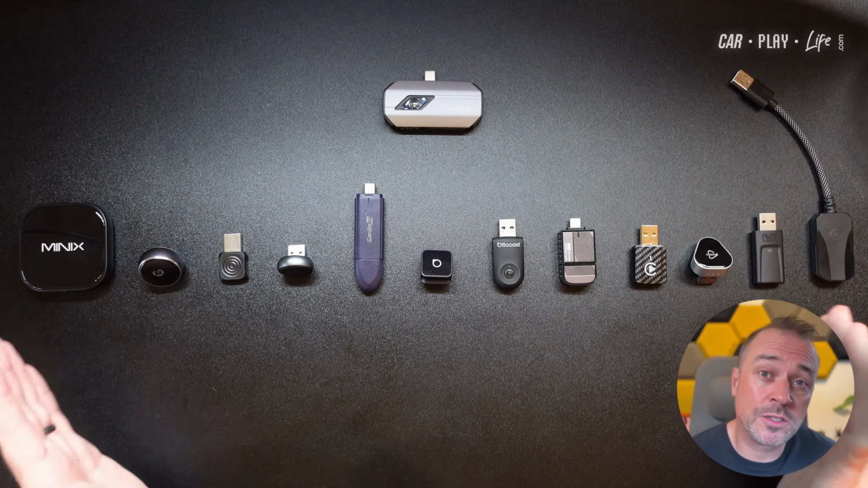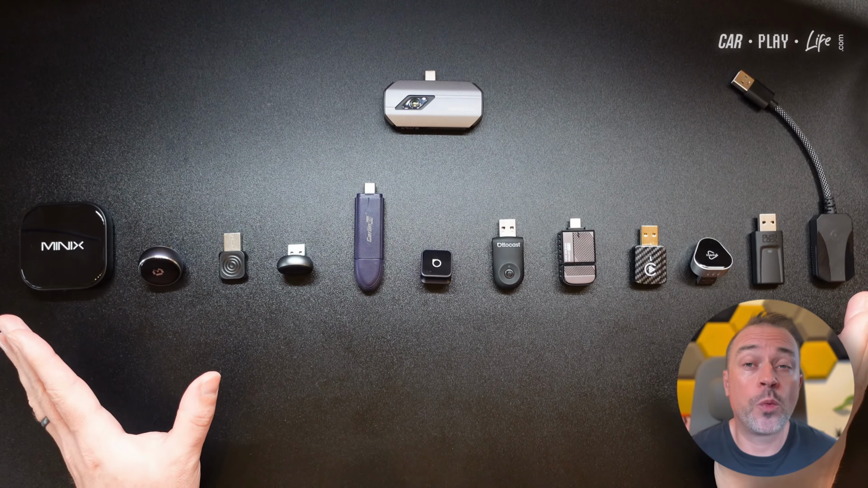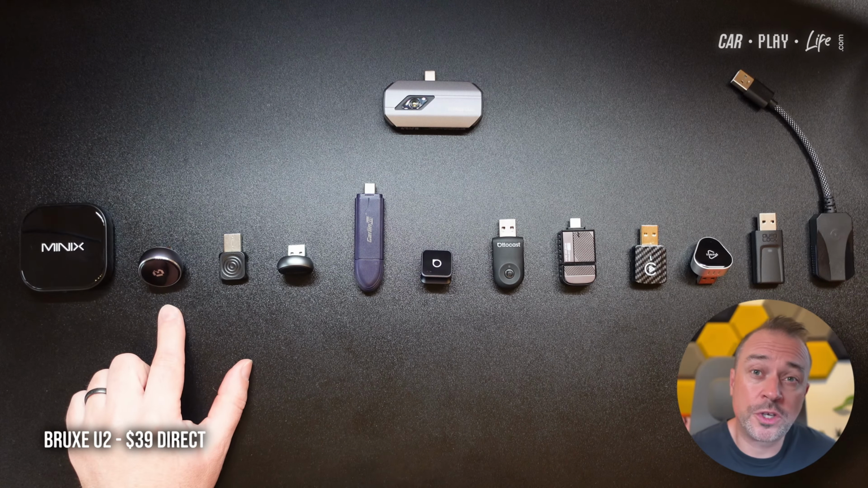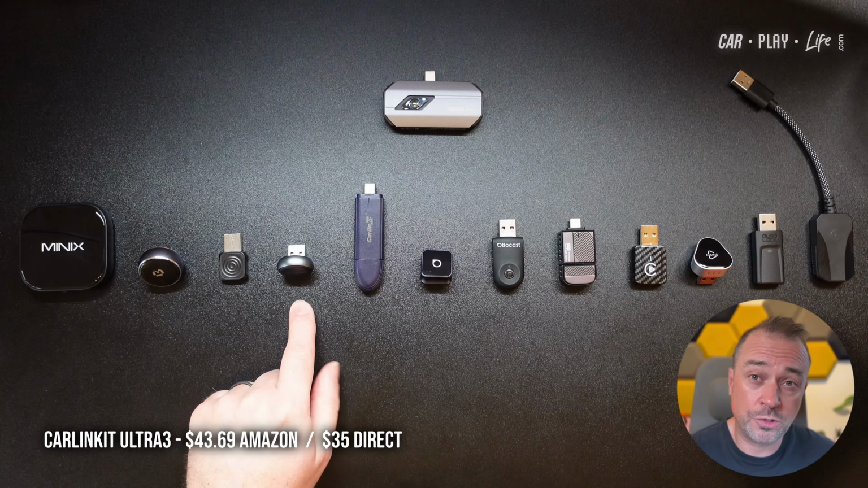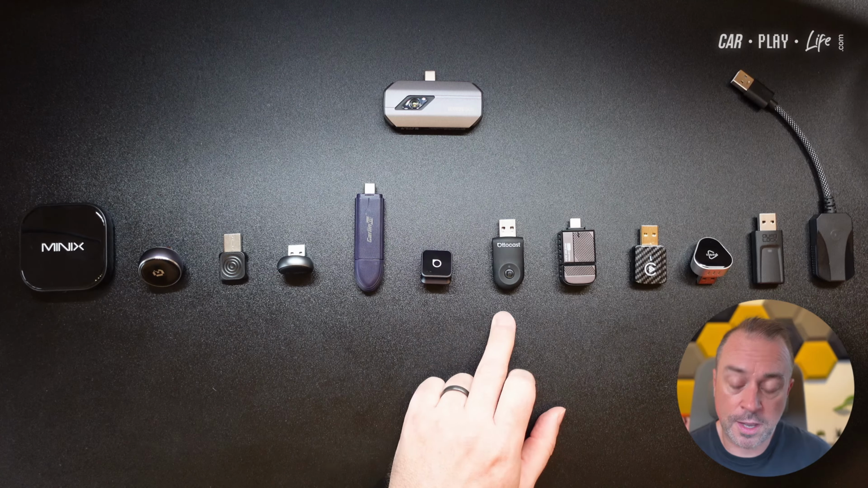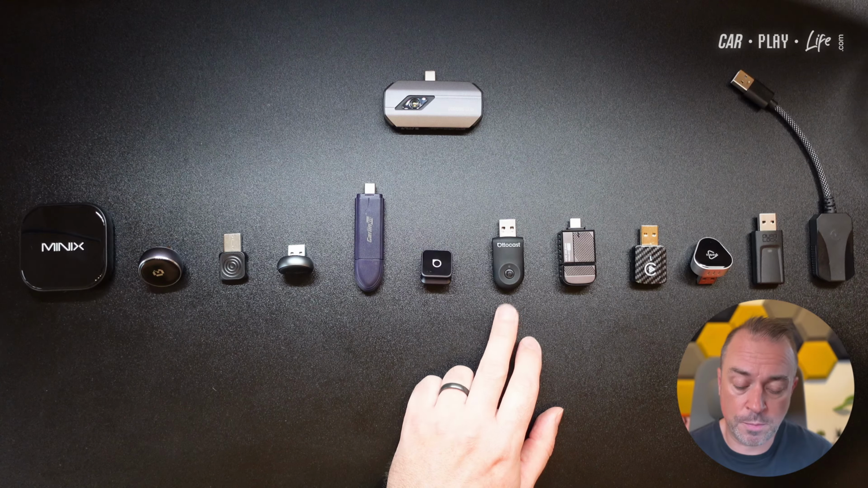Now I've selected 12 of probably the top 2-in-1 wireless CarPlay and Android Auto adapters. We've got the Minix CP85, we have the Brooks U2, we've got 3 adapters from CarLinkit, we've got the Ultra 1, Ultra 3 and the SE Pro. We've got 2 adapters from Ottocast, we've got their Mini Cube 3 and their Mini adapter that we just checked out recently with their multi-user support.